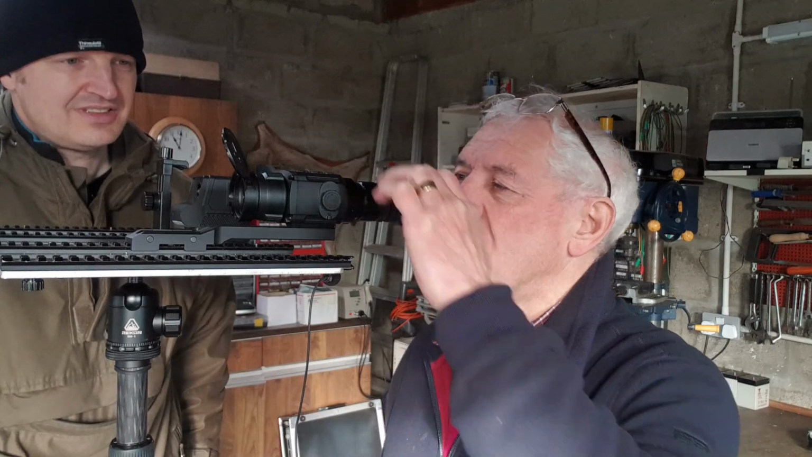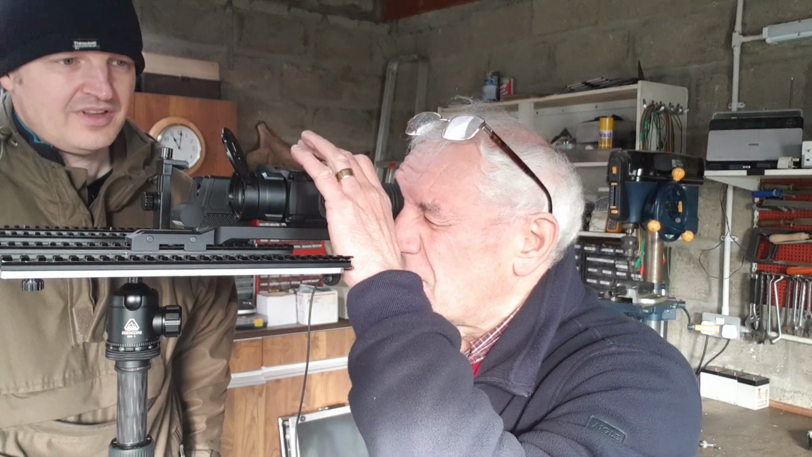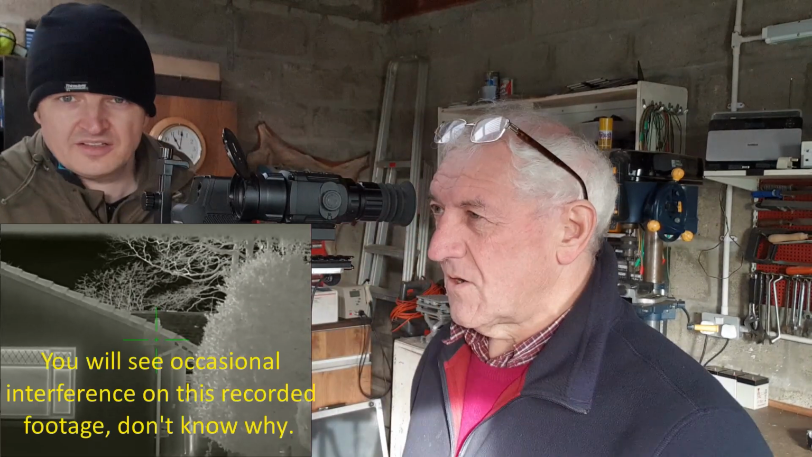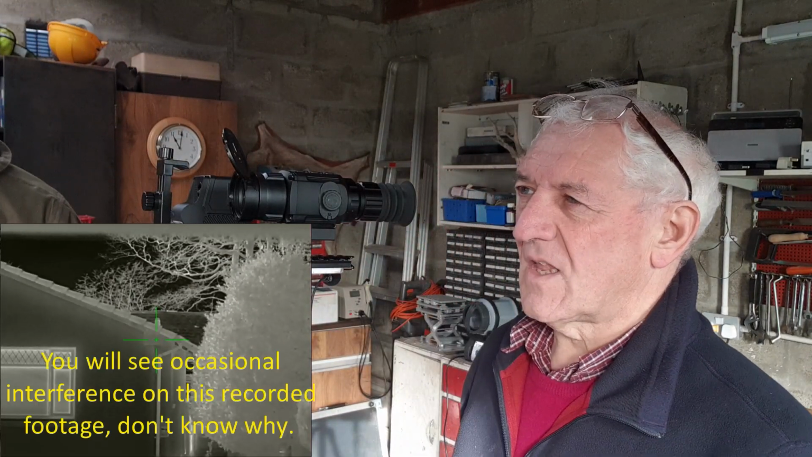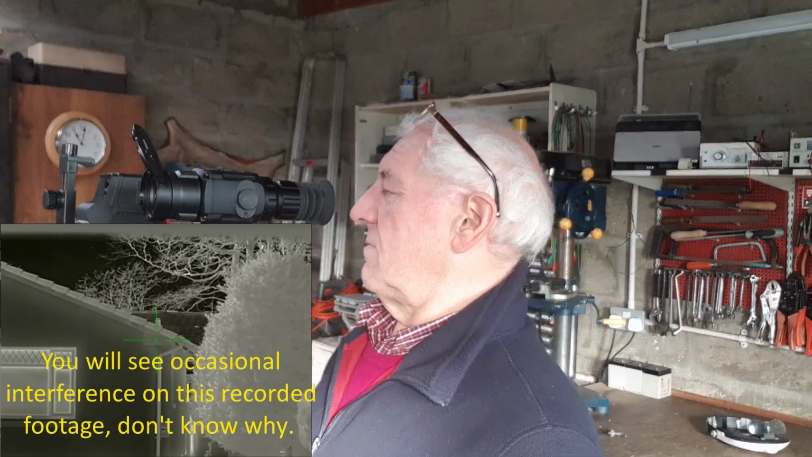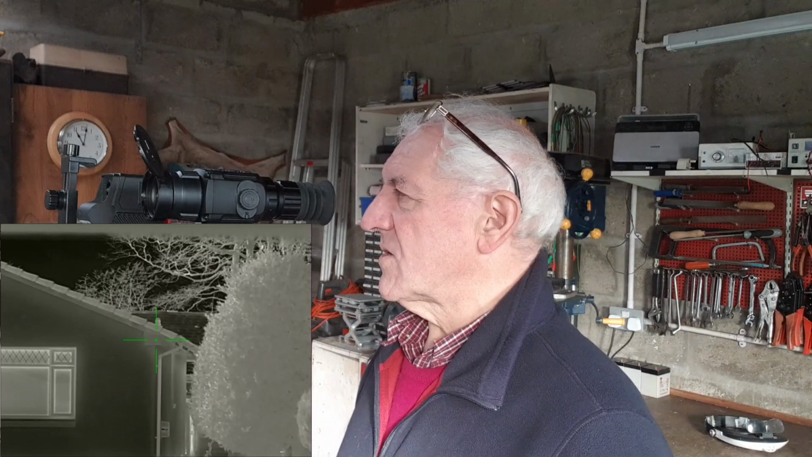I could switch on the recording now and record some stuff while we're talking. Right, we're now recording. So that's just looking at our usual target across there, the ridge line. What I'll do then is go through the various menus, the colours and the contrast and the magnification.